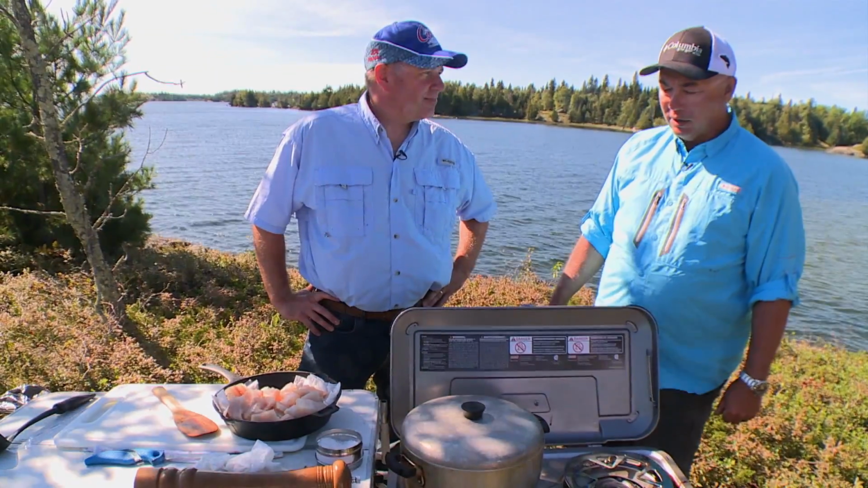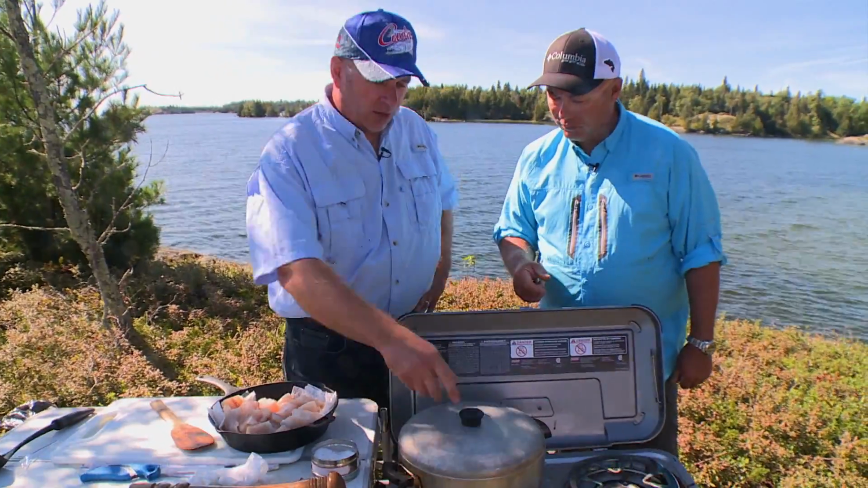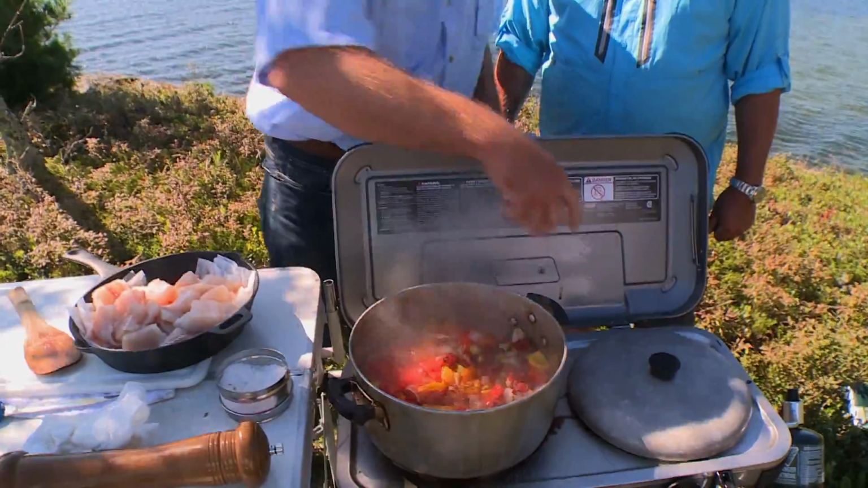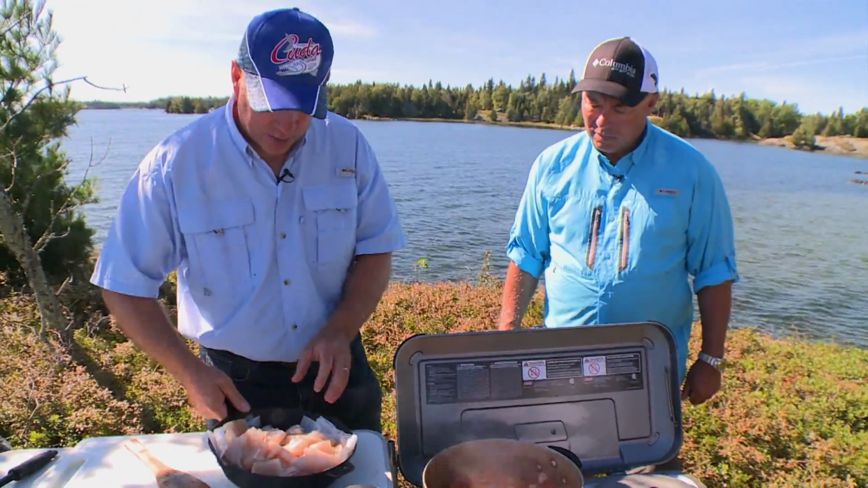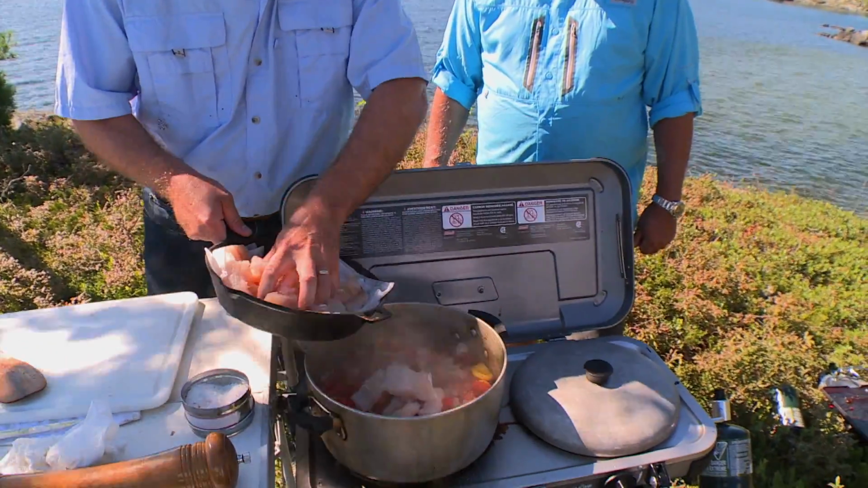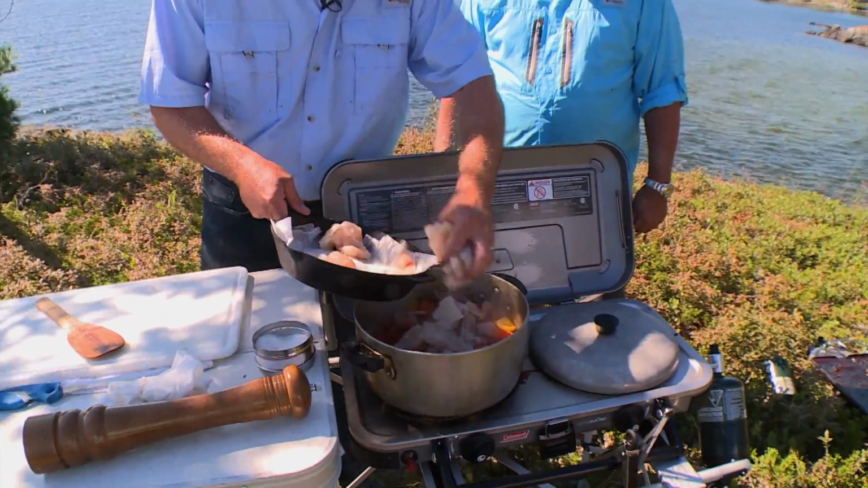Okay, Cameron, so this has been cooking for about 5 minutes now. Yeah, and you know, you can cook it a little bit longer, but I like it like we were talking about, crisp vegetables, and it's very vibrant. So now we're gonna take our fish and we're gonna add it in. I'm fairly gentle when I put it in and I stir it up.